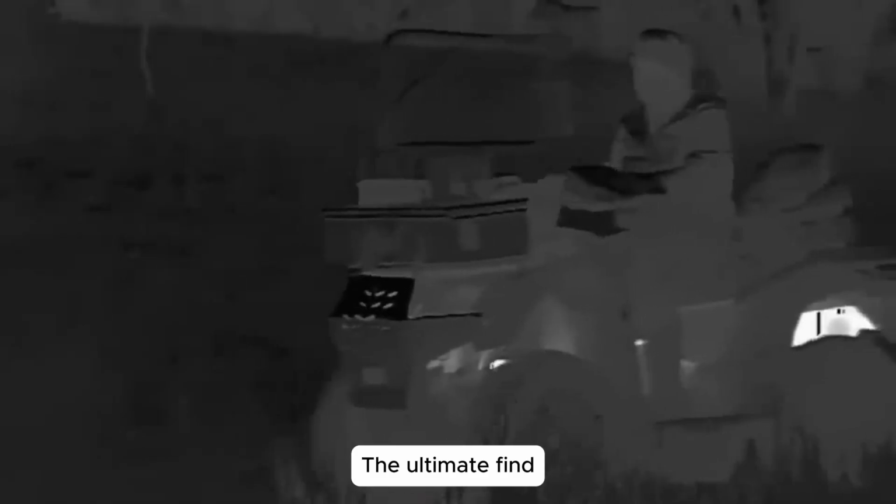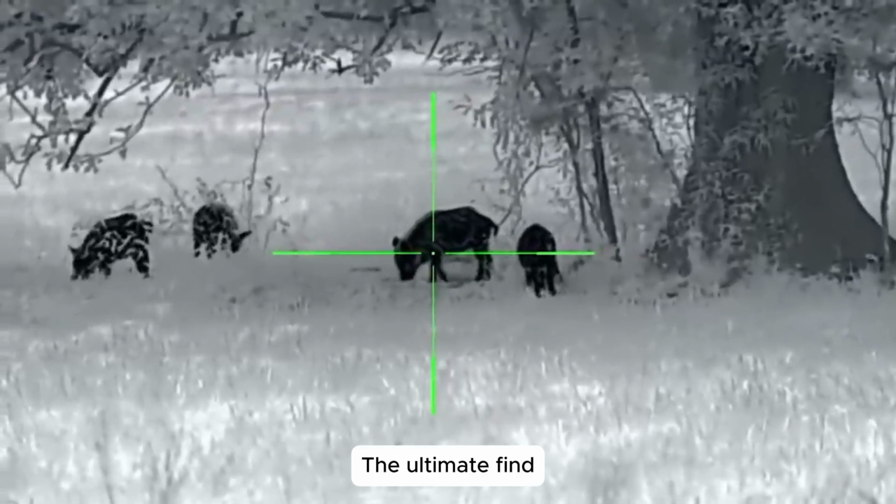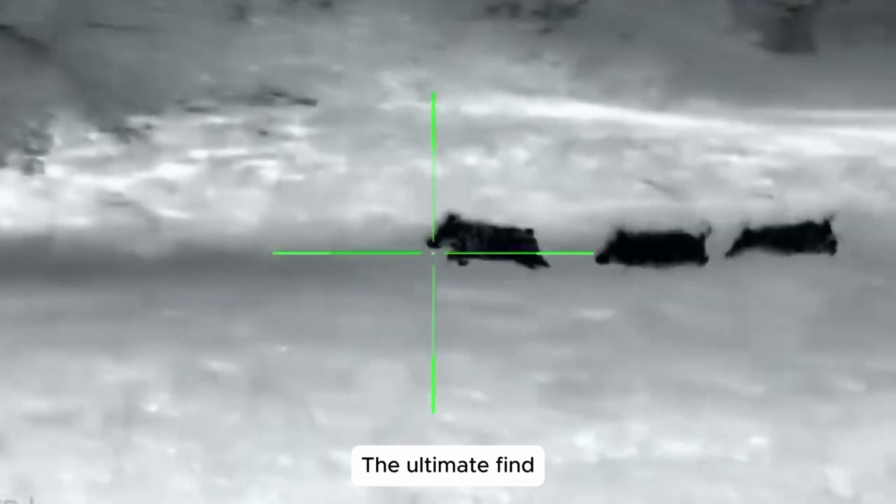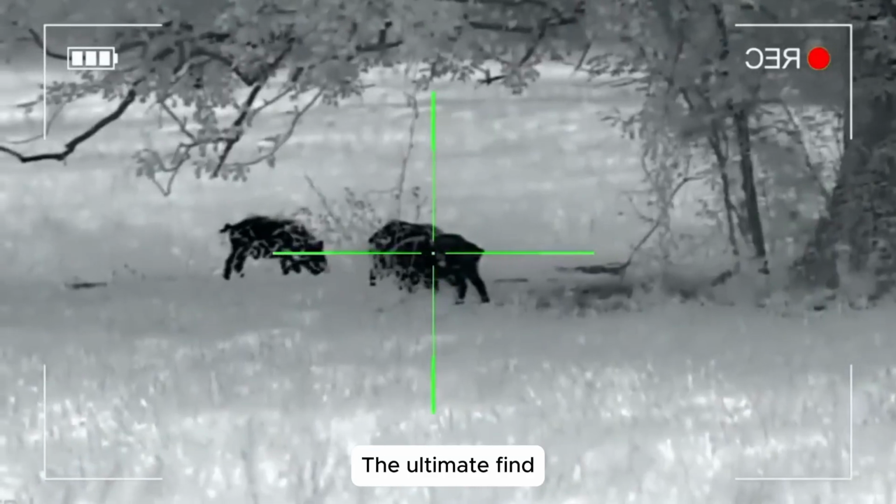Chaos erupted. The rest scattered in confusion. I immediately radioed John, reporting their escape route. From his direction, sharp bursts of gunfire answered, each shot another enemy neutralized. Intercepting another group. Just as silence returned, the radio crackled again.